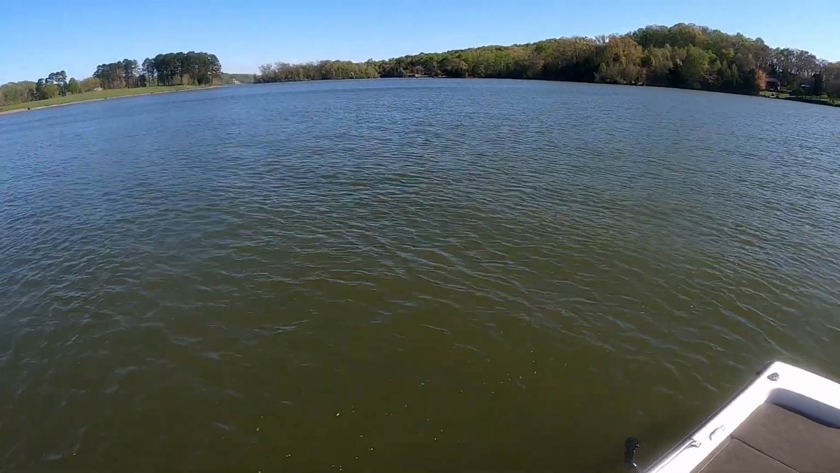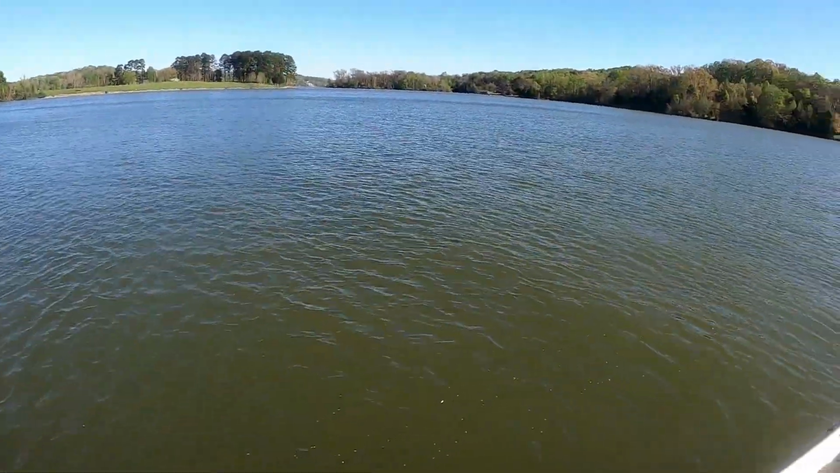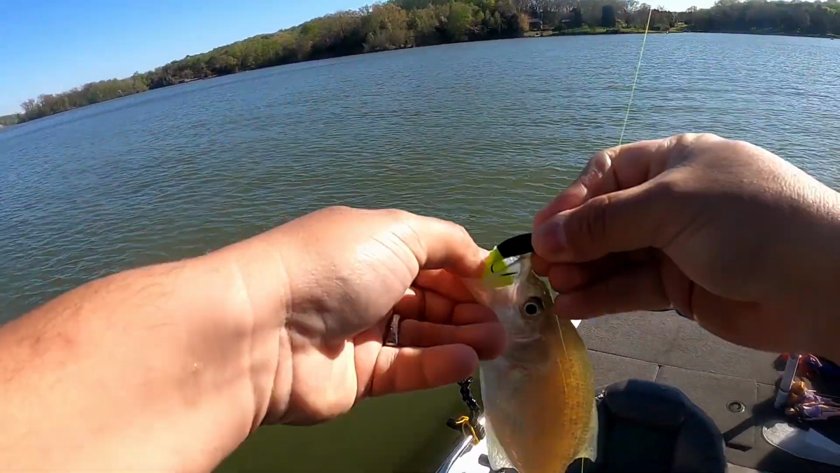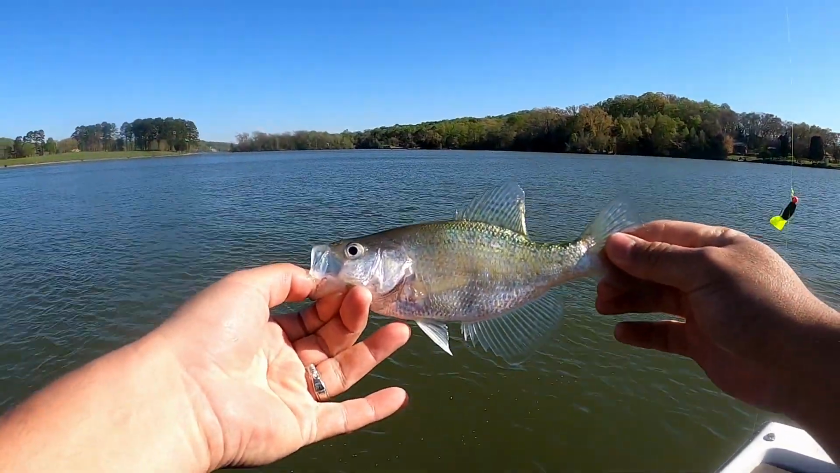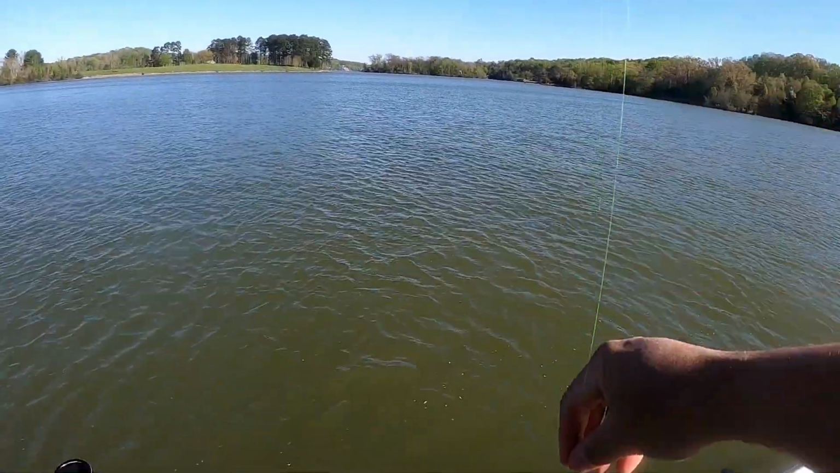There we go. Baby. Oh, hey, baby. So these, from what I hear, these little ones like this are your late spawned ones from the year before.